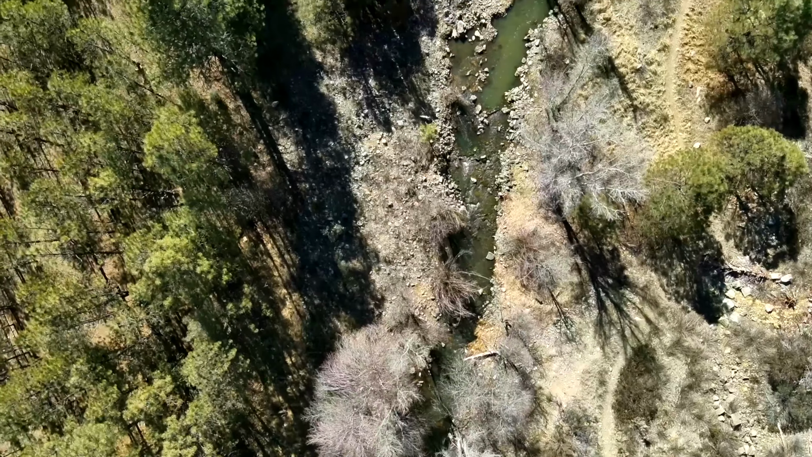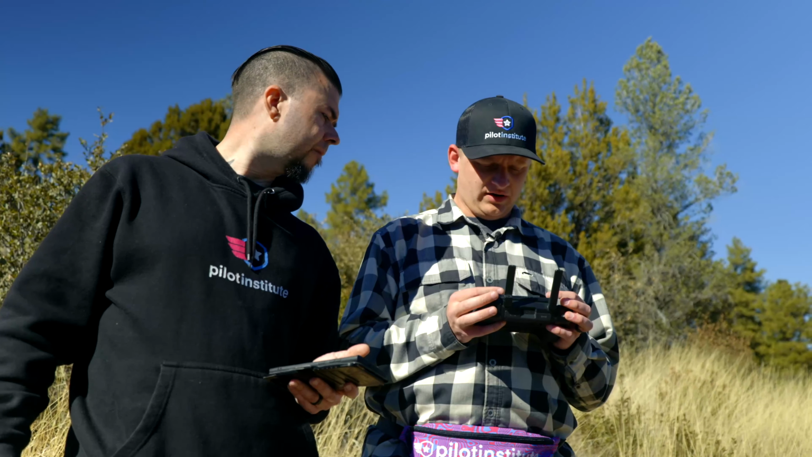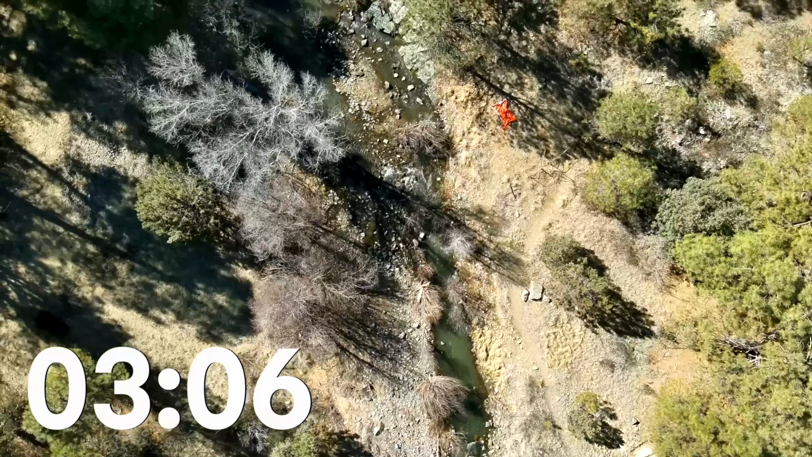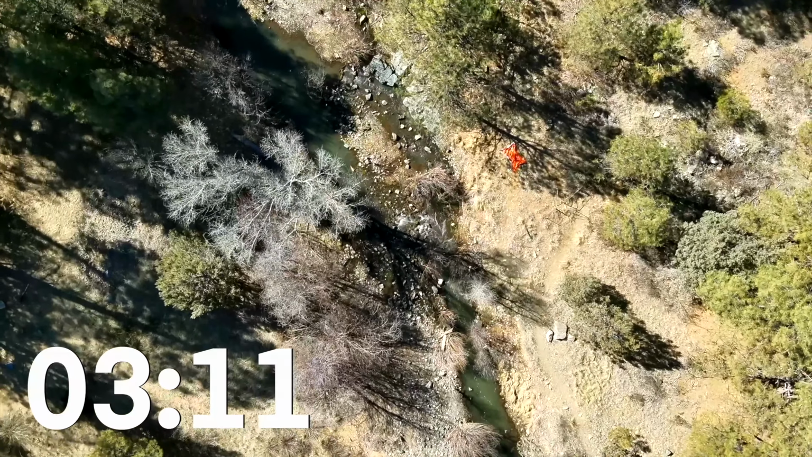This is an emergency blanket. I believe it's orange, a clue we were given here. Right, there's something reflective over here. It could be the blanket. Oh no, that's the blanket for sure. All right, there's that. Now where is Ethan?